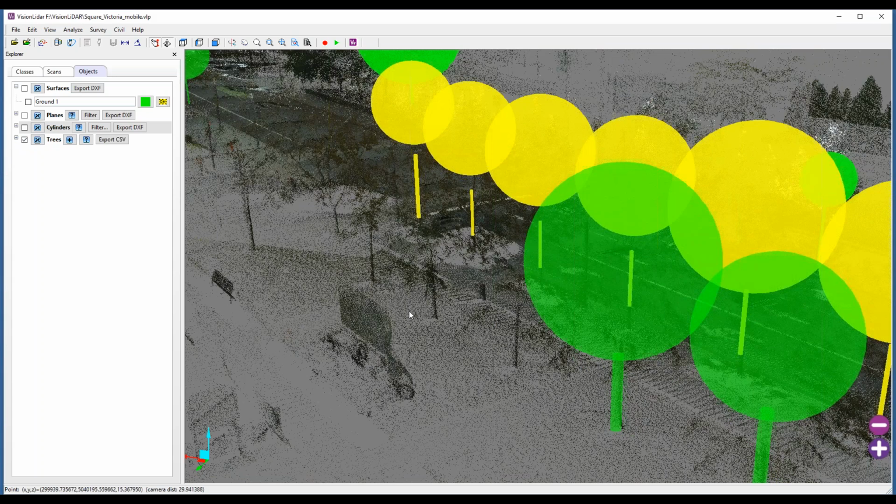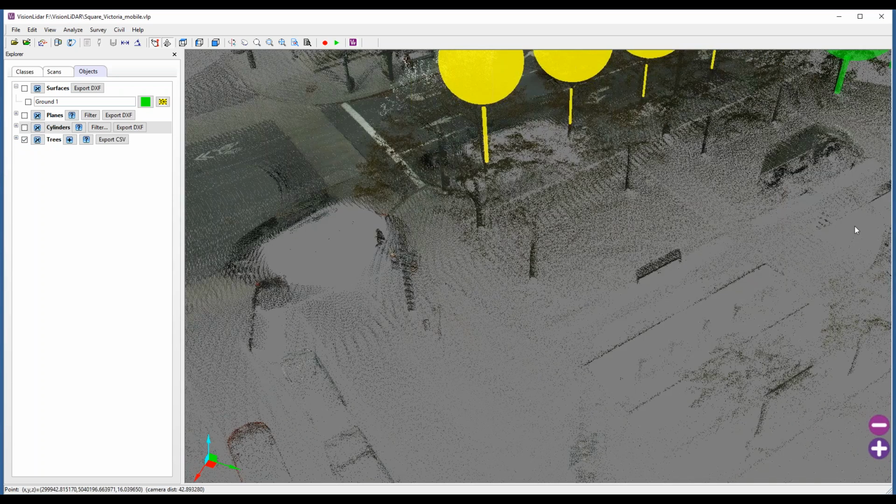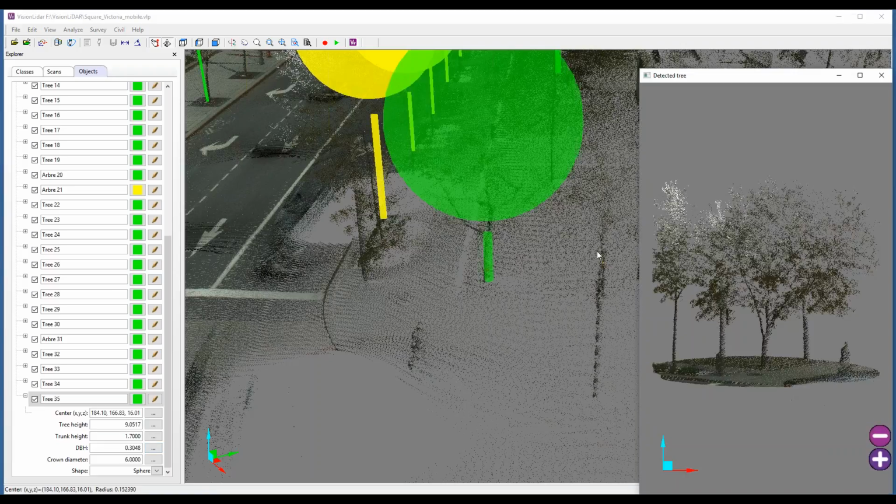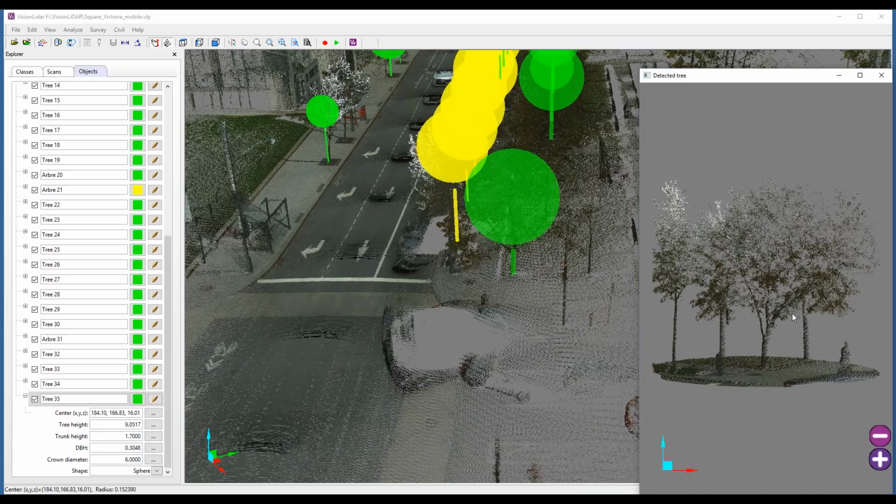If I open up here, I can tell the software I'm going to add a tree. The software tells me to pick a point on its center, and it is going to detect the tree for me automatically.